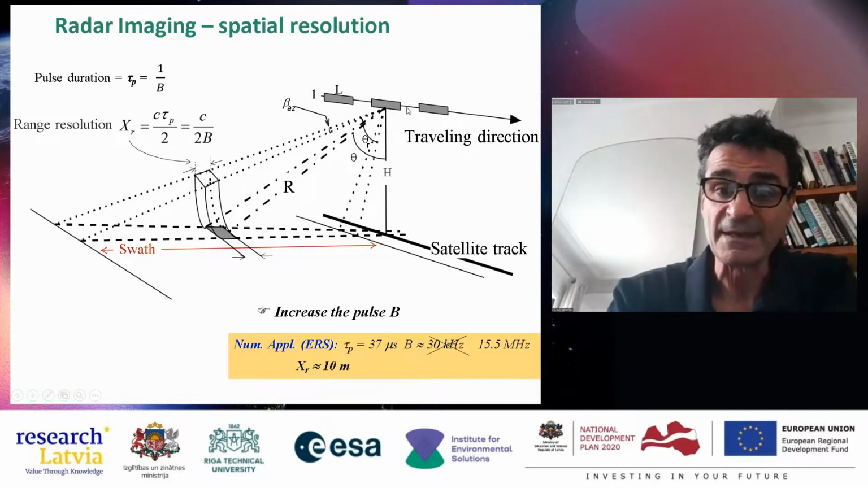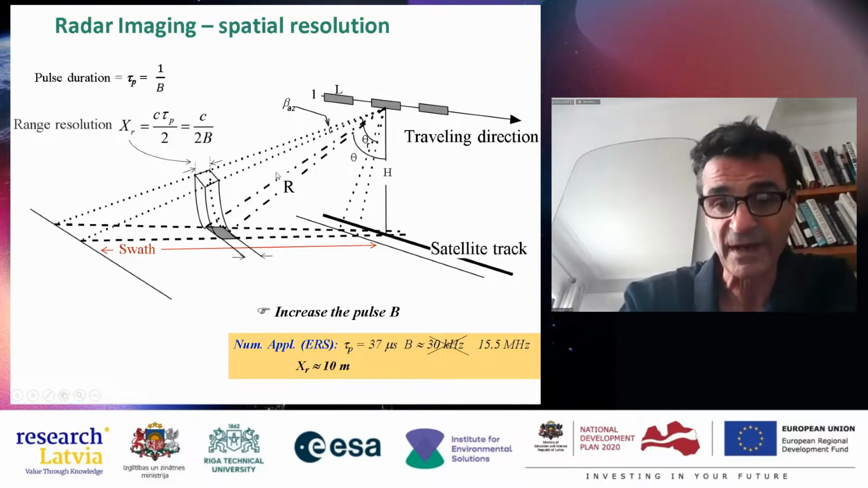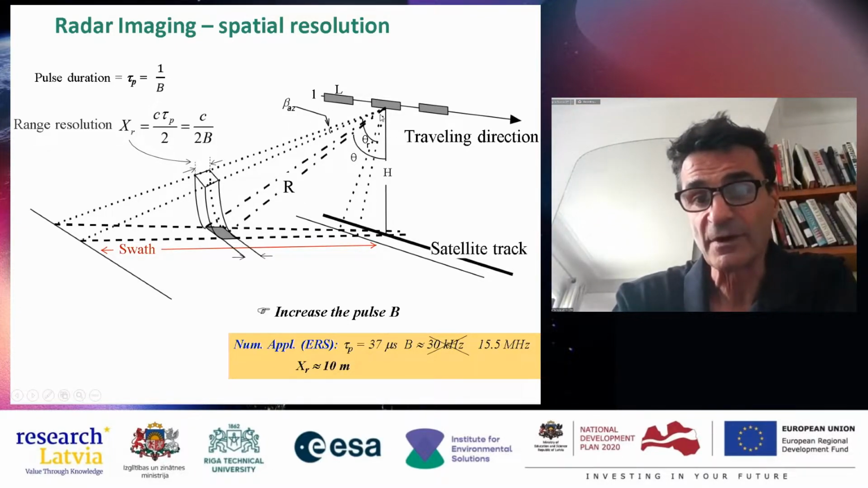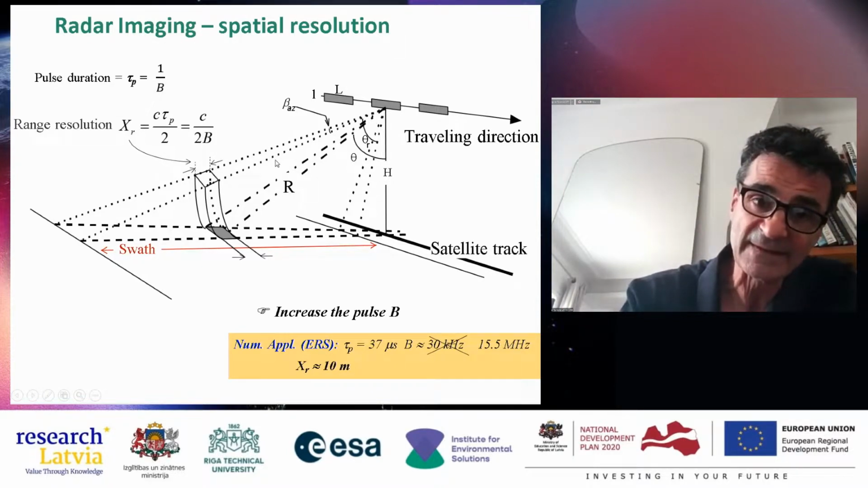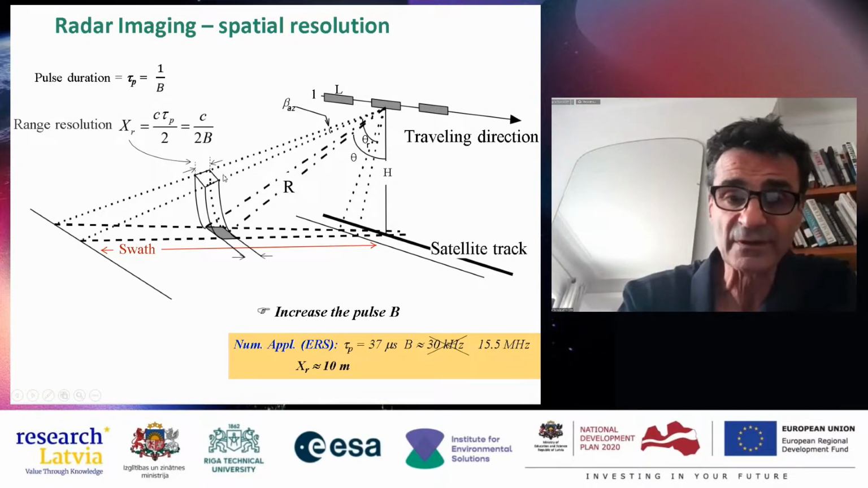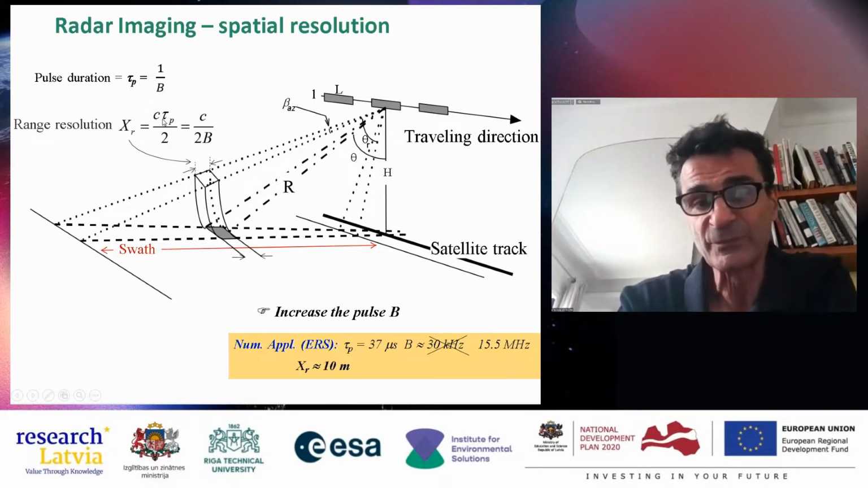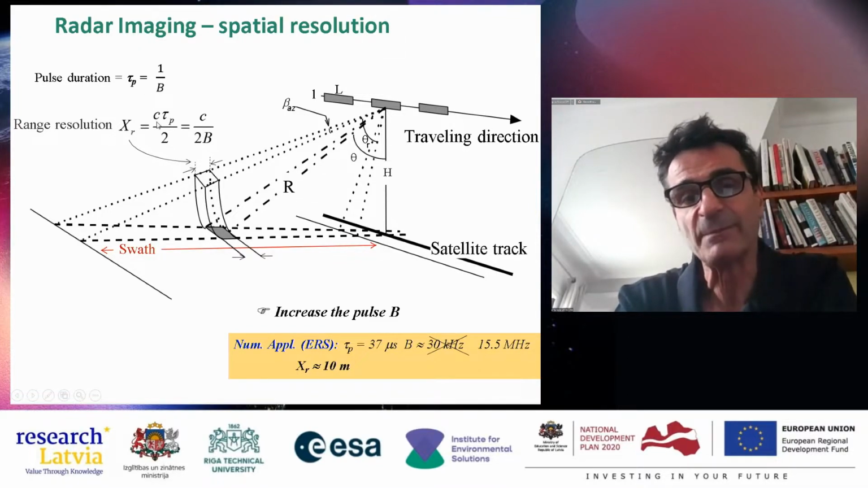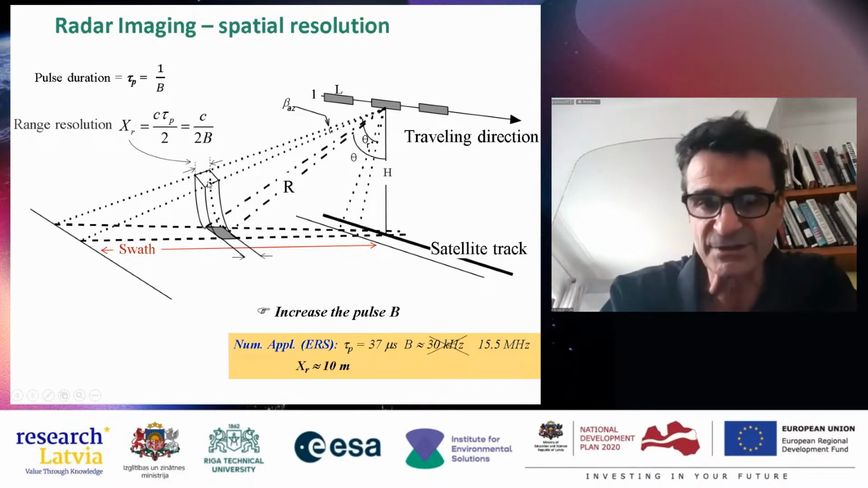Now, when you look at what happens in the range direction, the antenna is moving like this. This is a pulse that is emitted with a certain width, and this width determines the range resolution. This width corresponds to the pulse duration, tau p, multiplied by the celerity, the speed of propagation.